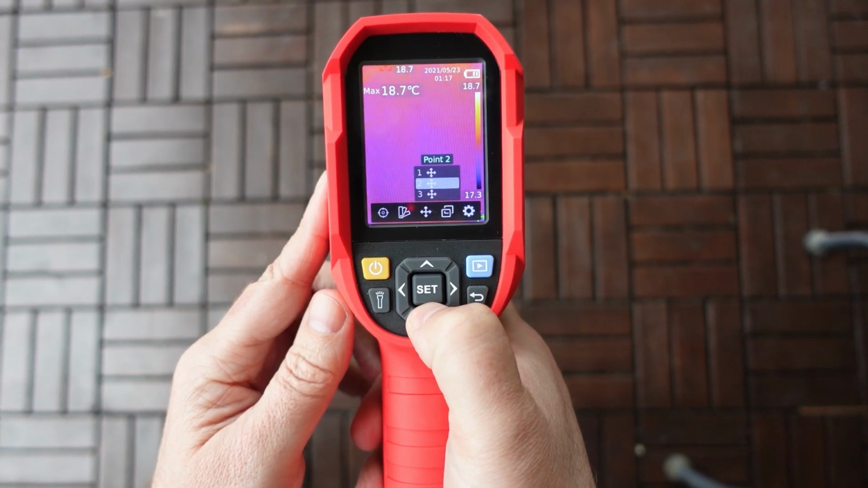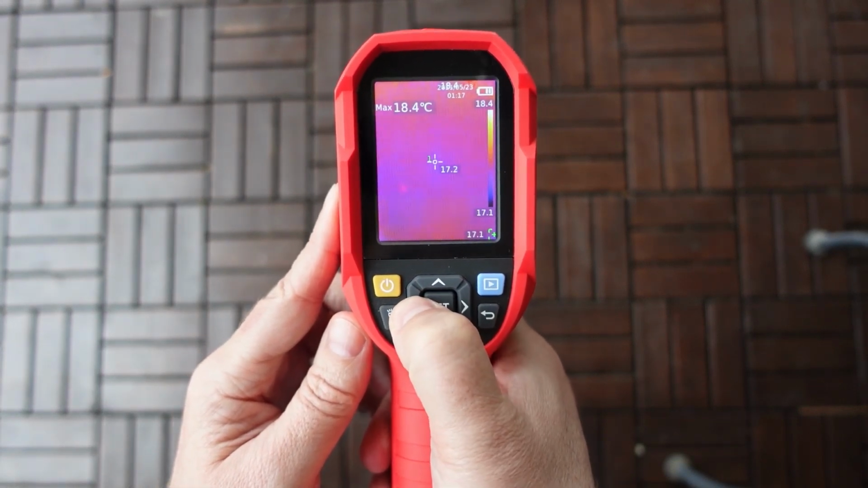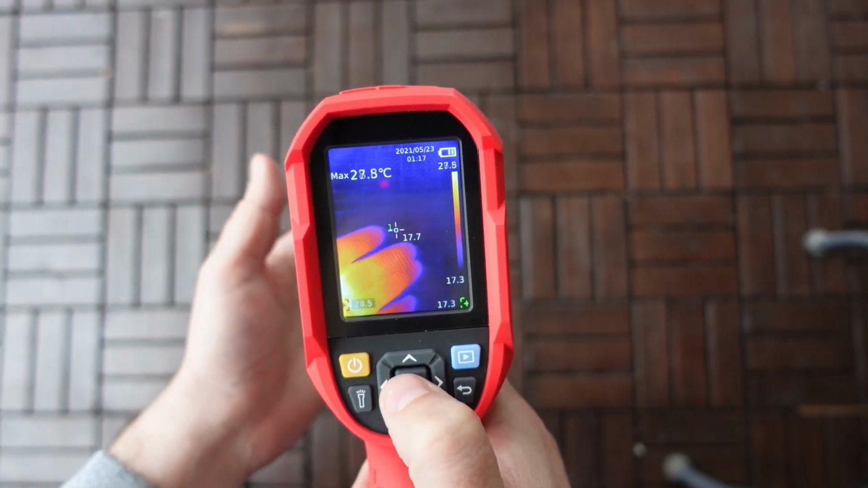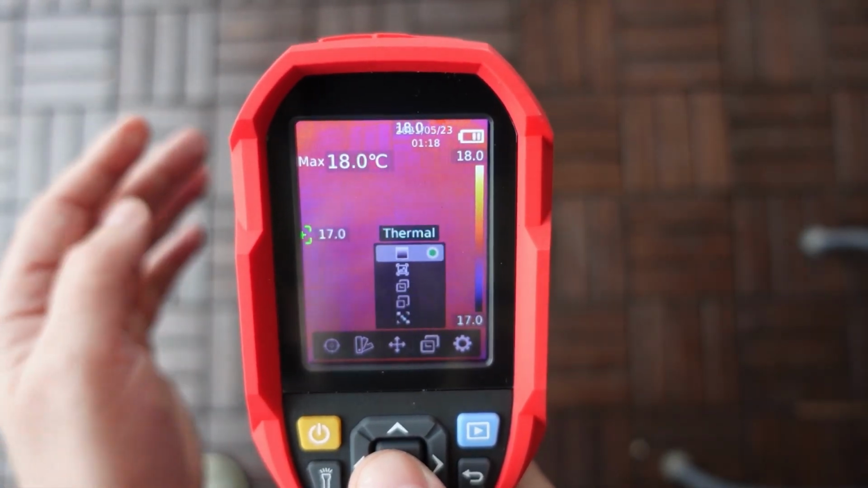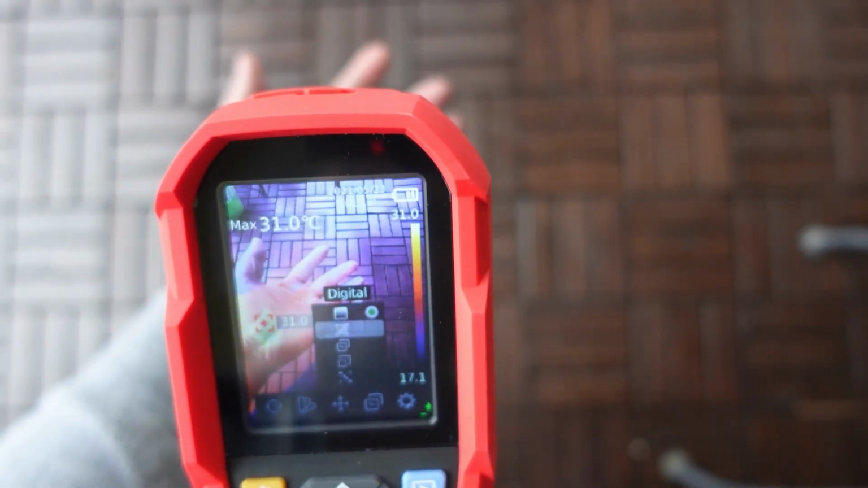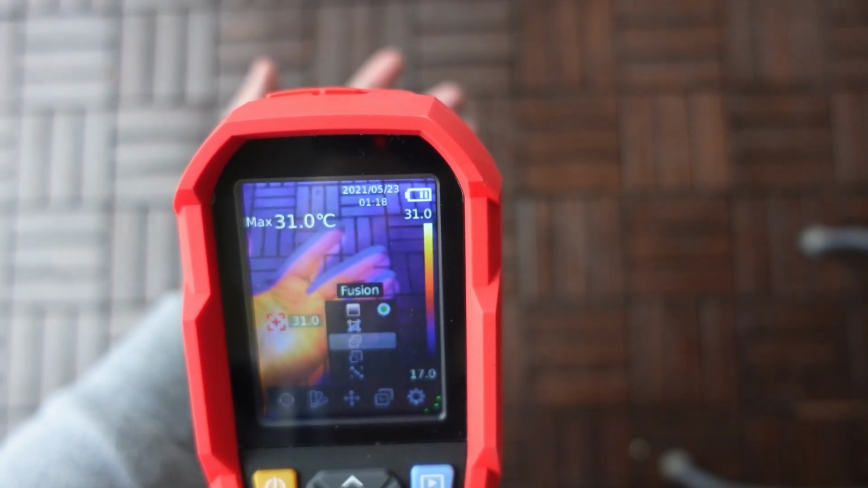So here we can program 3 points, and if I select it, I can move it to the desired position, and then it will follow the temperature at that position. Next is the image mode. Now this is interesting. So this is a thermal image. I will place my hand here. This is a digital image, and this is the fusion.